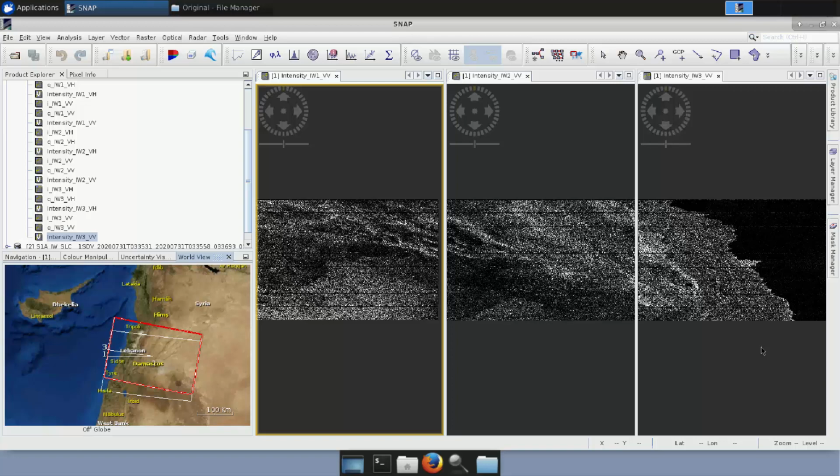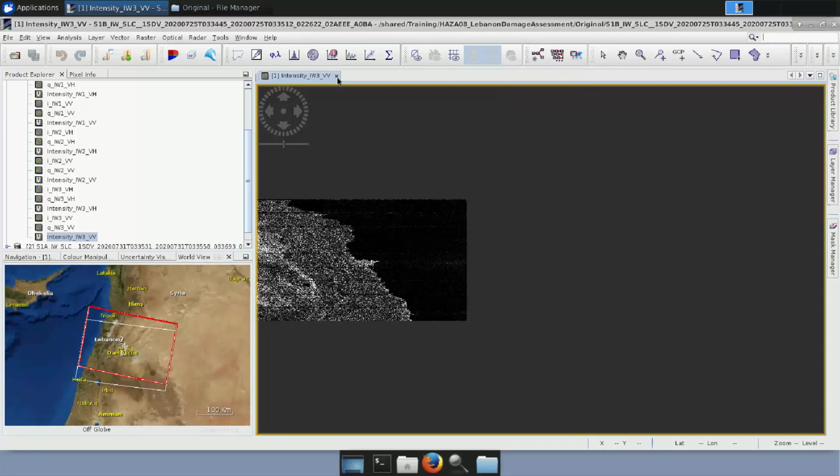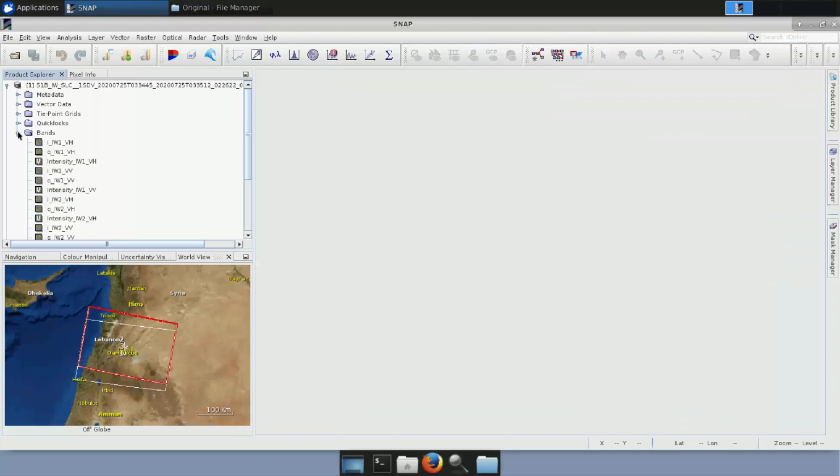This is happening because, as we said, these products were acquired during the descending path of the satellite, when it was moving from north to south. But don't worry, we will fix that later. So right now I'm going to close them. This was just to visualize them. I will close them and we will start the processing.